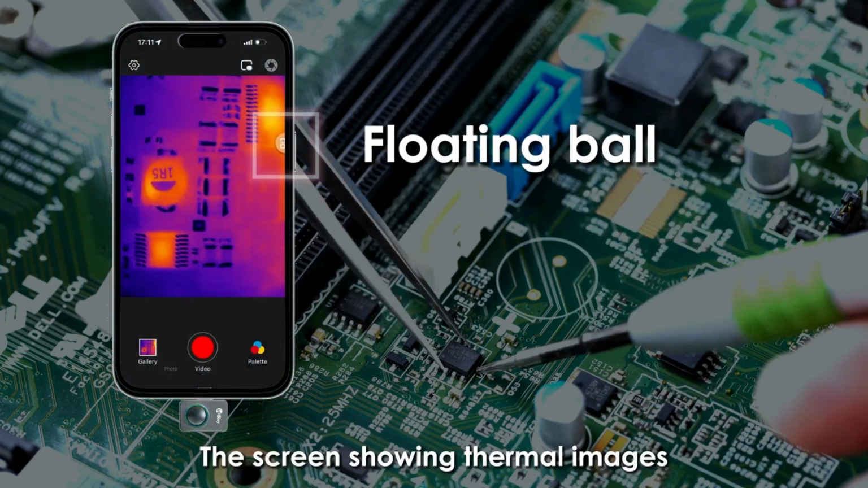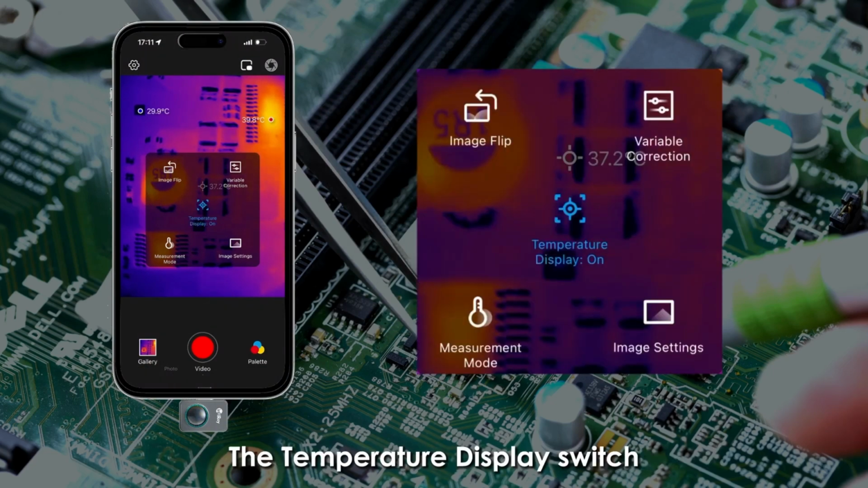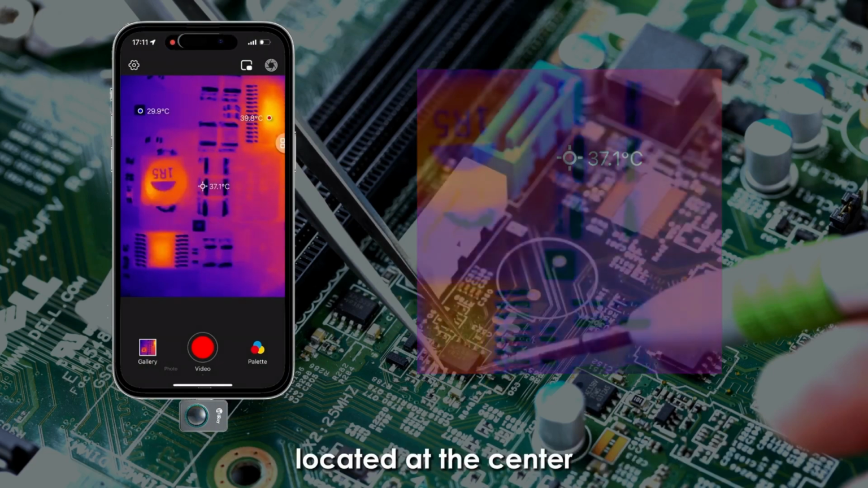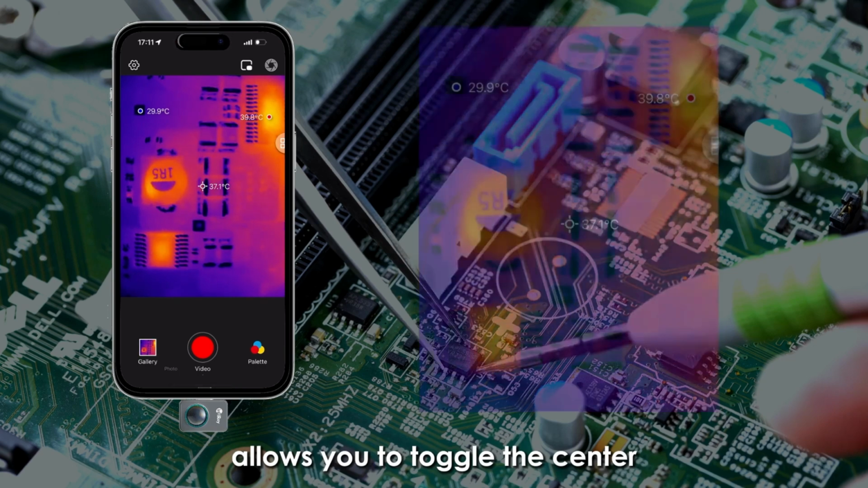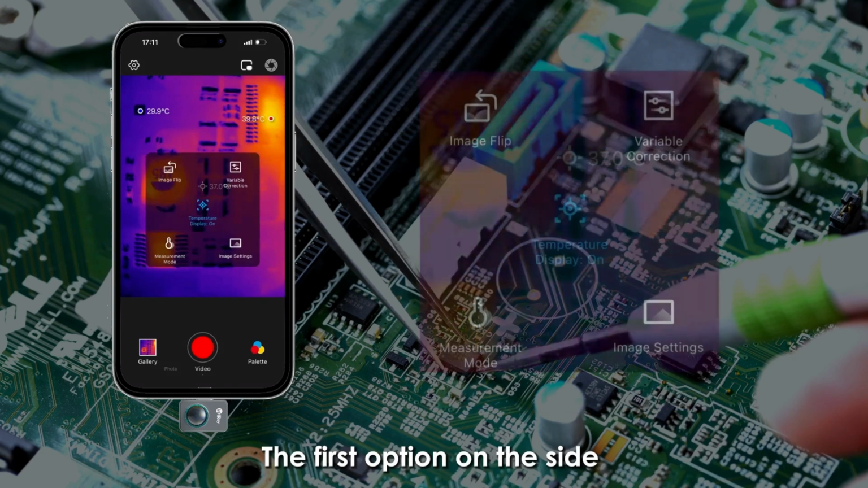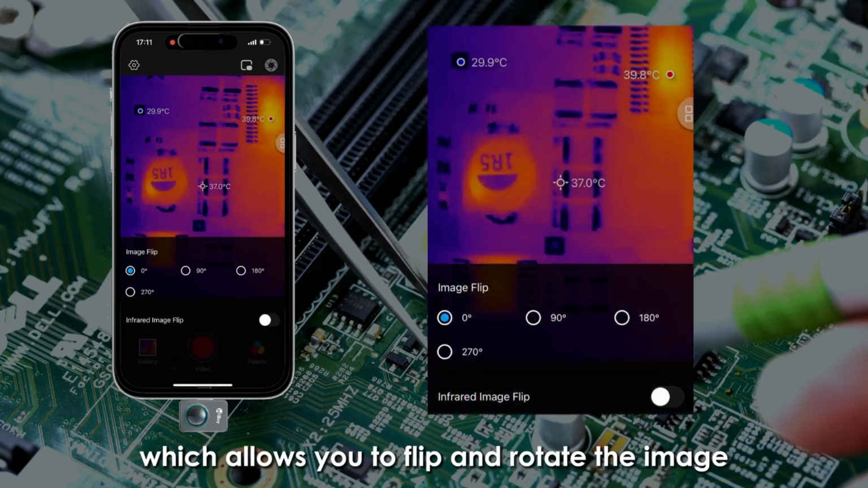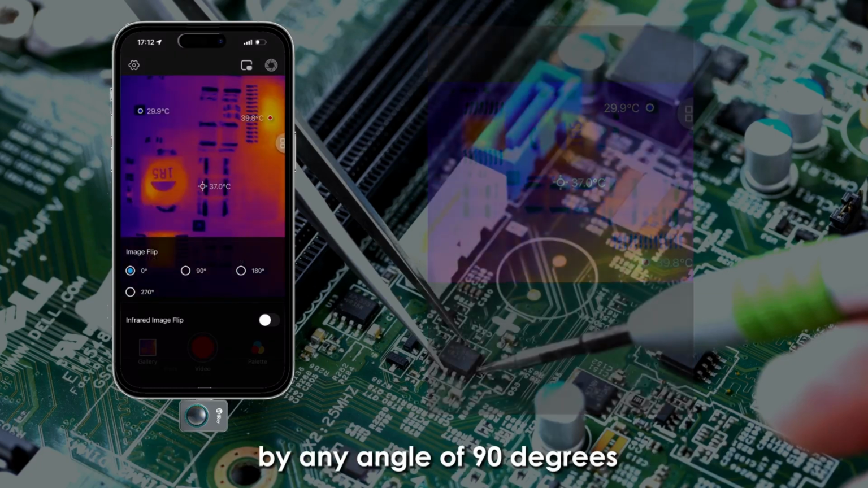The screen showing thermal images has a floating ball with 5 functions in total. The temperature display switch, located at the center, allows you to toggle the center and high-low temperature display on or off. The first option on the side is the image flip angle setting, which allows you to flip and rotate the image by any angle of 90 degrees.